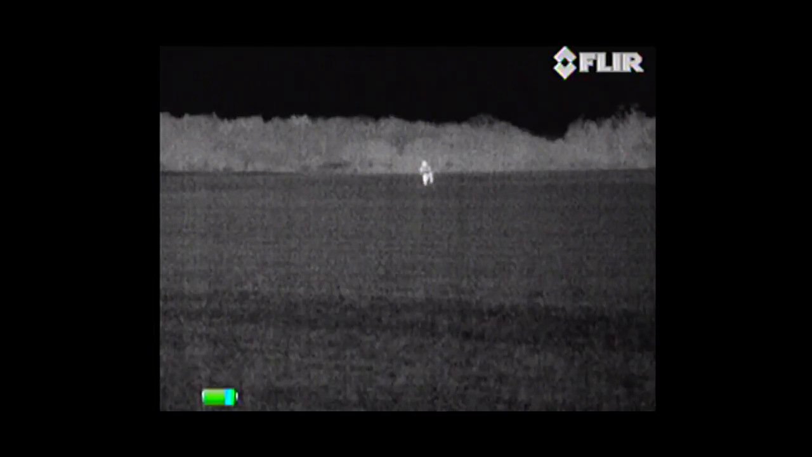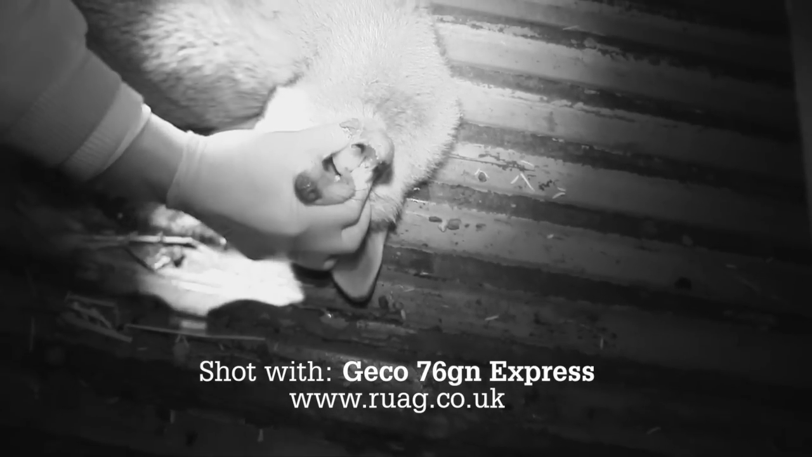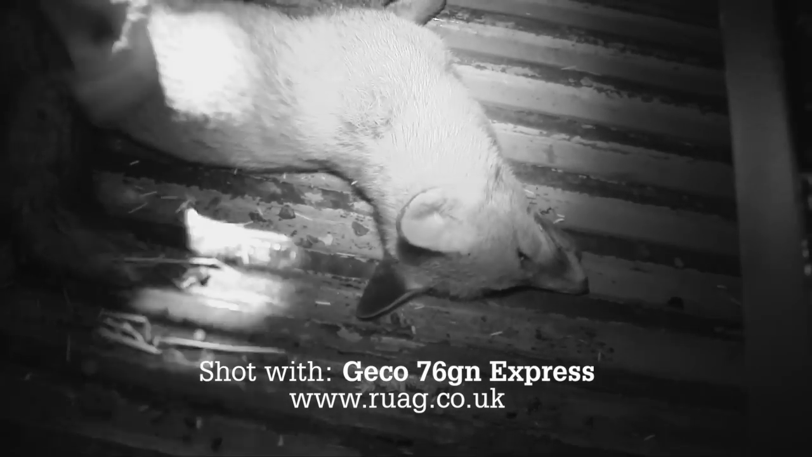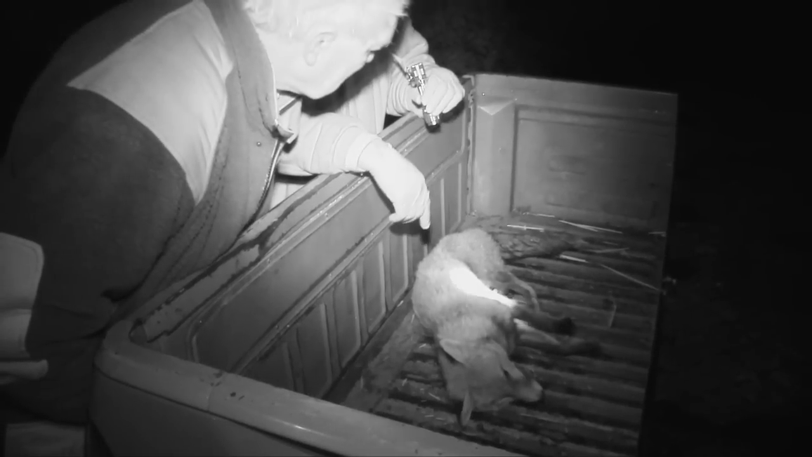A windy night like this doesn't make for the easiest testing conditions, but one fox on the ground is no bad result. Robert retrieves the shot animal while Nigel watches on through the FLIR. It's got some teeth.